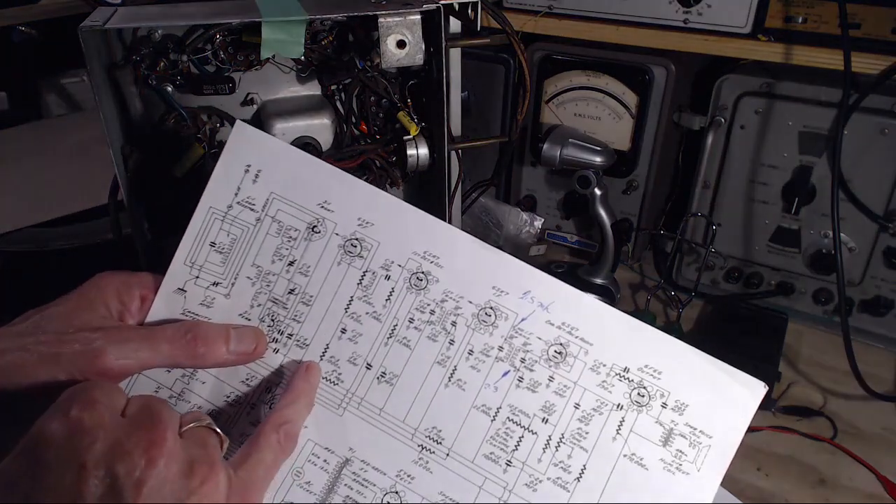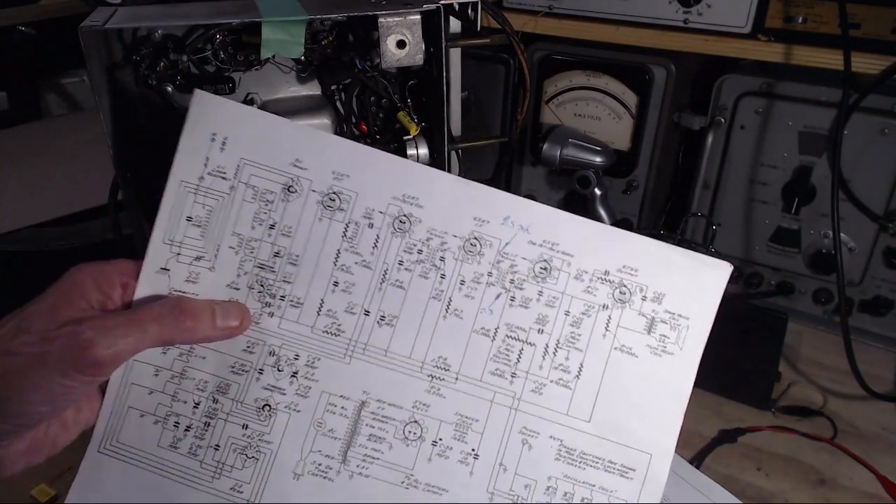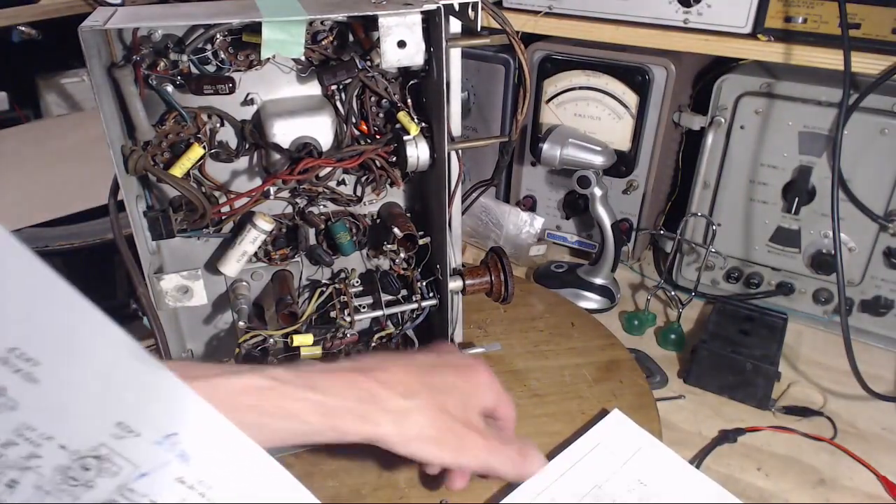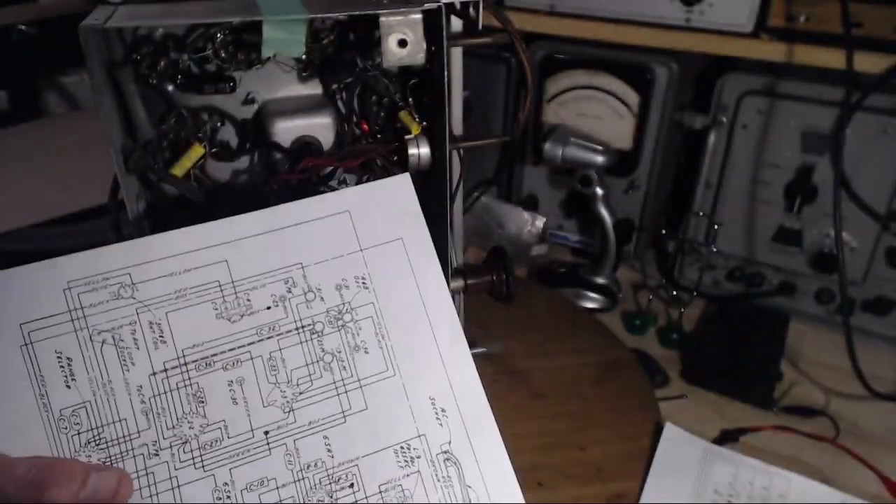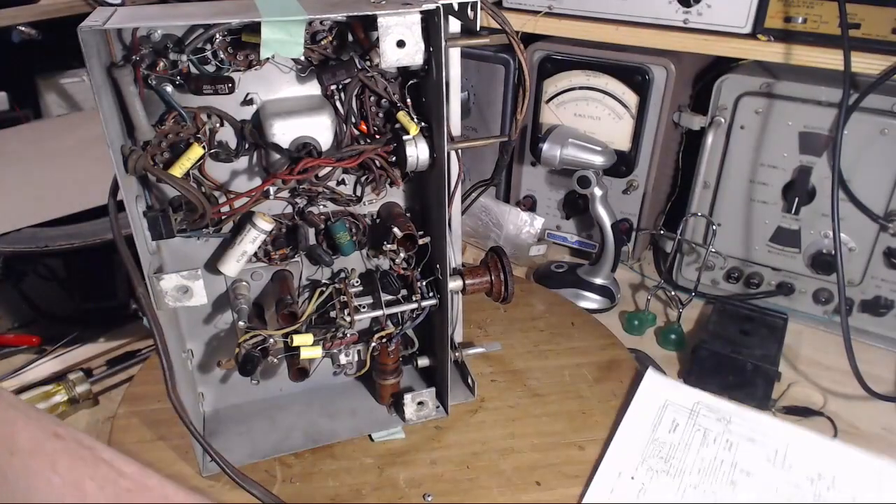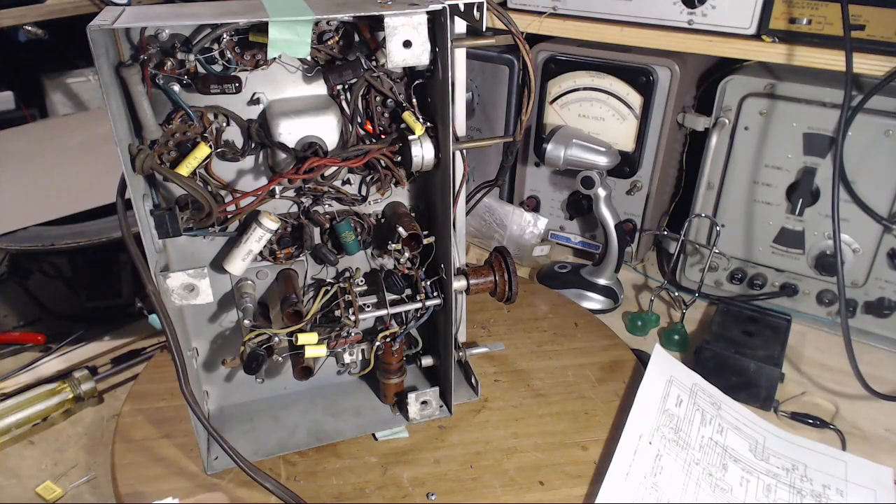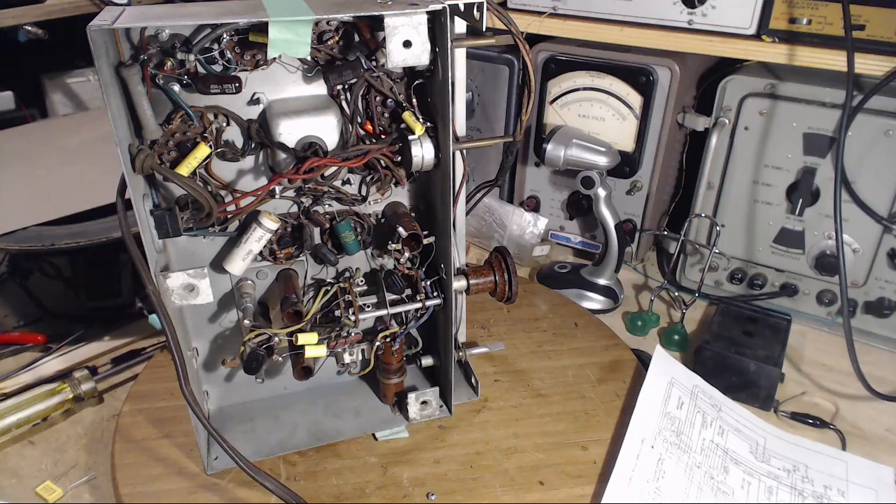Commonly when you find a 1000 ohm resistor in a circuit in a radio like this, sometimes they are put in there as essentially fuses or test points for reading current. Test points for reading current is probably what they're really in there for. 1000 is easy to read the current across. That's not what I want. I want to see the parts list now. Let's see what the parts list says about these two guys. Somewhere in here. The parts list. Here it is.